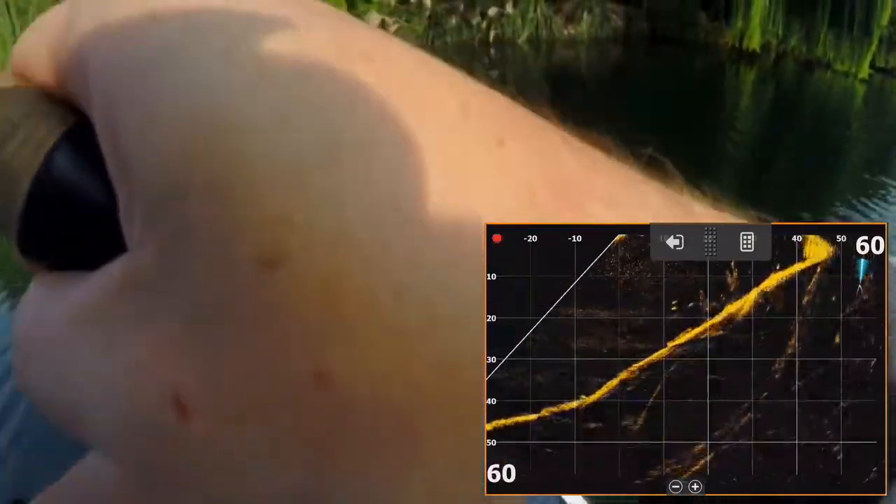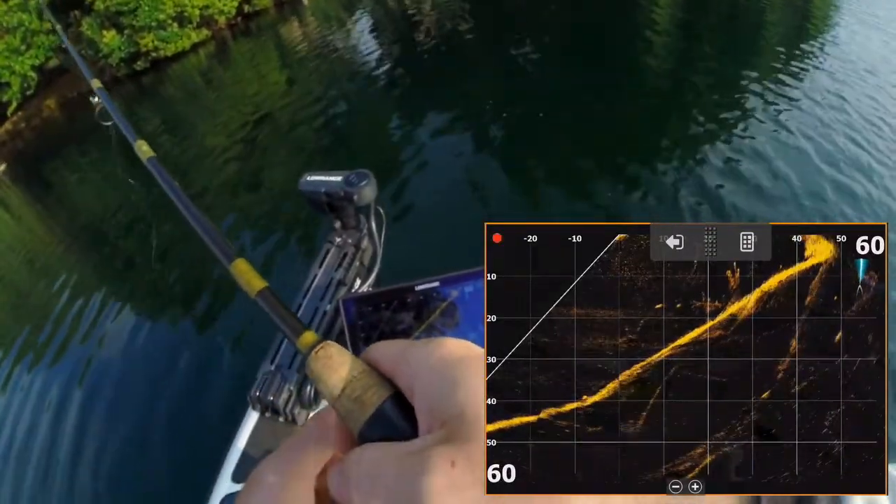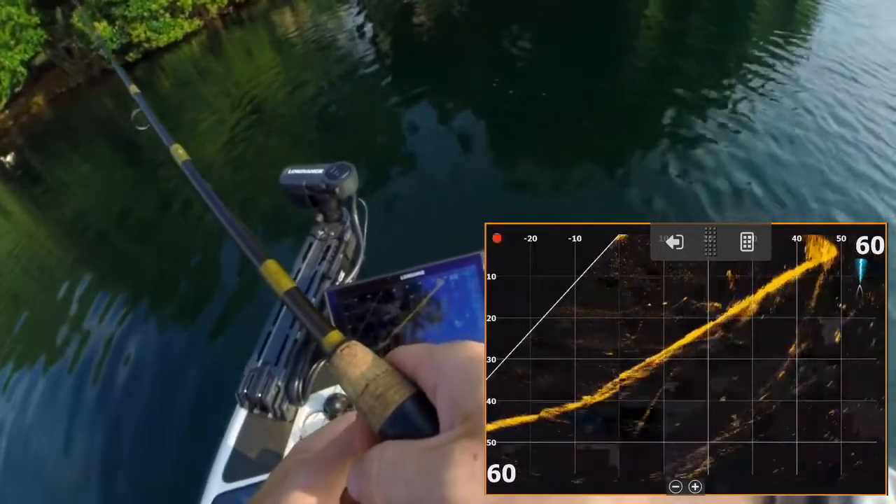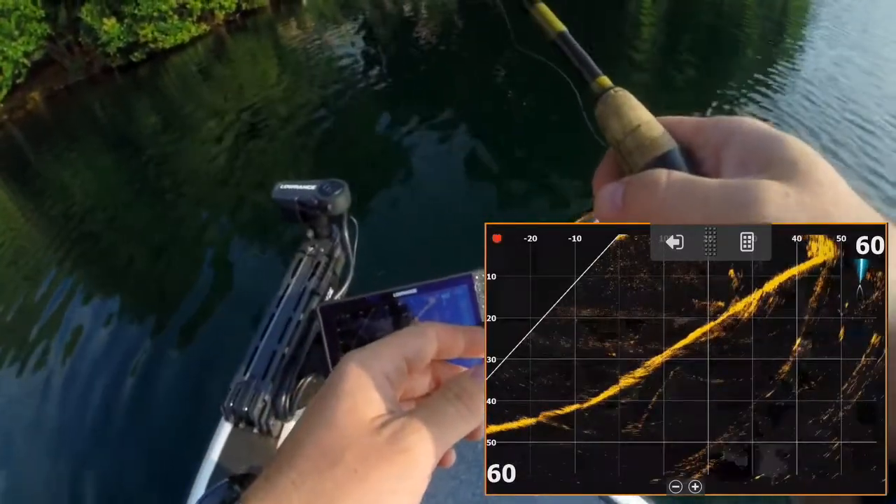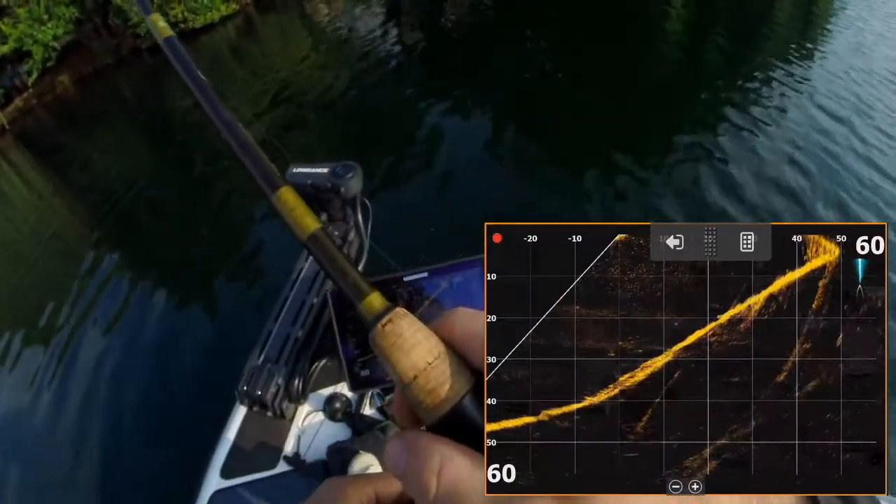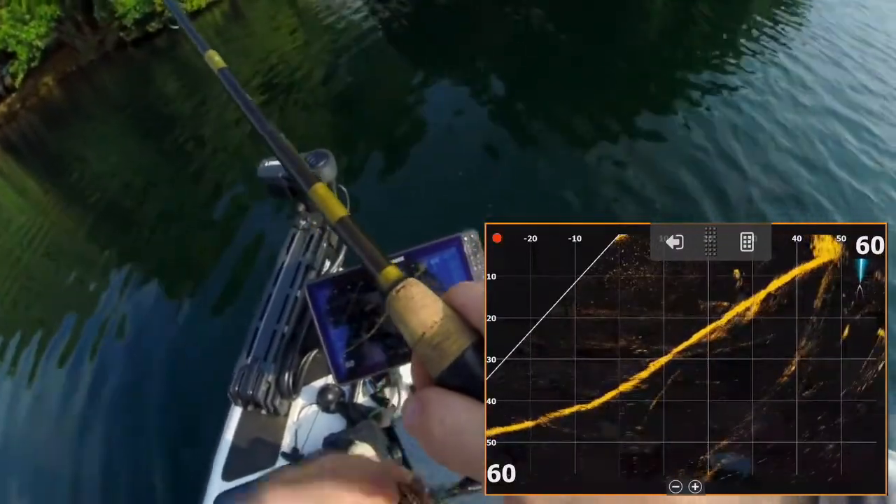There's so many fish in front of us, dude. Okay, there's my drop shot there, just next to that tree. Let's see if I can get another fish to react. Come on, eat it, eat it, eat it. I don't think he's got it yet. So this fish was just off that tree. Do you see that tree directly in the cone right there?